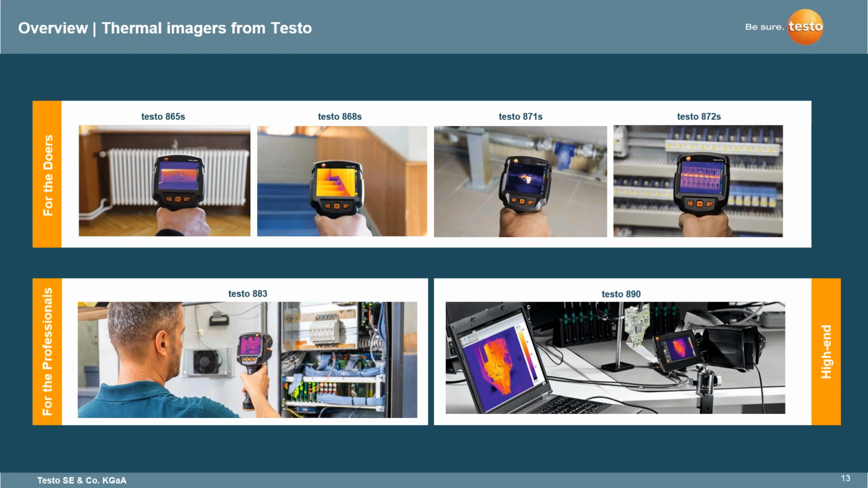So what we'll do is we're going to go in, look at the imagers, and then talk about the great features that these imagers have, and just how Testo is unique and how we are transforming thermal imaging with our technology and the way that we go about it with imagers. So you can see here we have our 865S, 868S, 871S, and the 872S. Again, these are for the doers, more of your facility managers, your energy consultants, a smaller imager that's compact and robust that has a lot of great features.